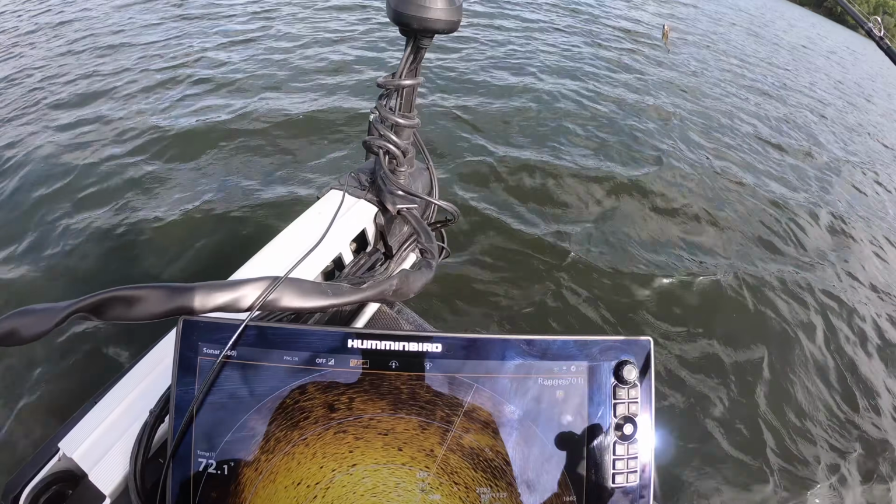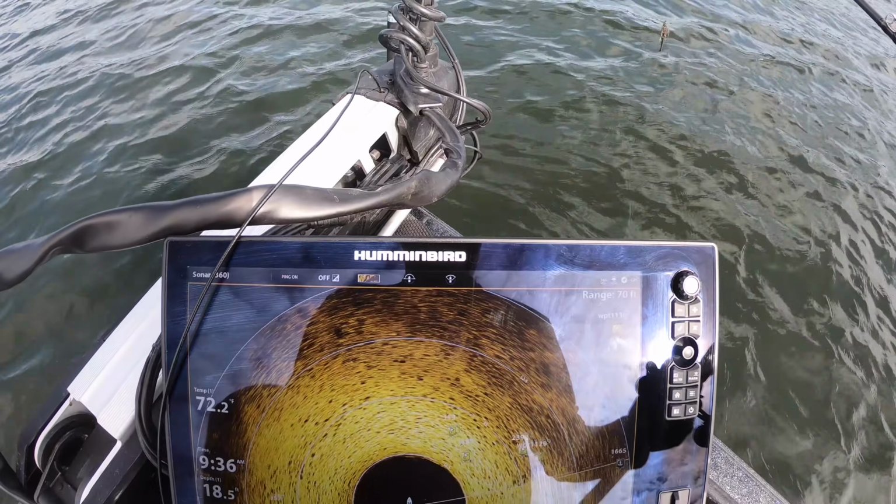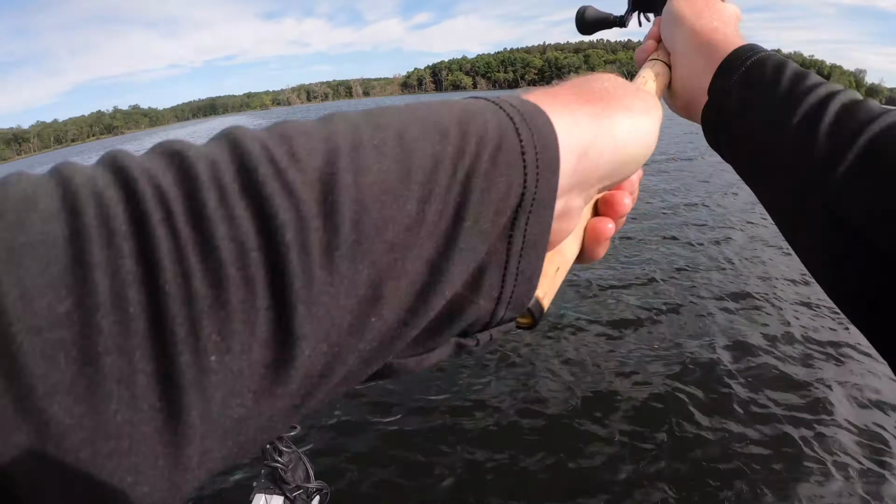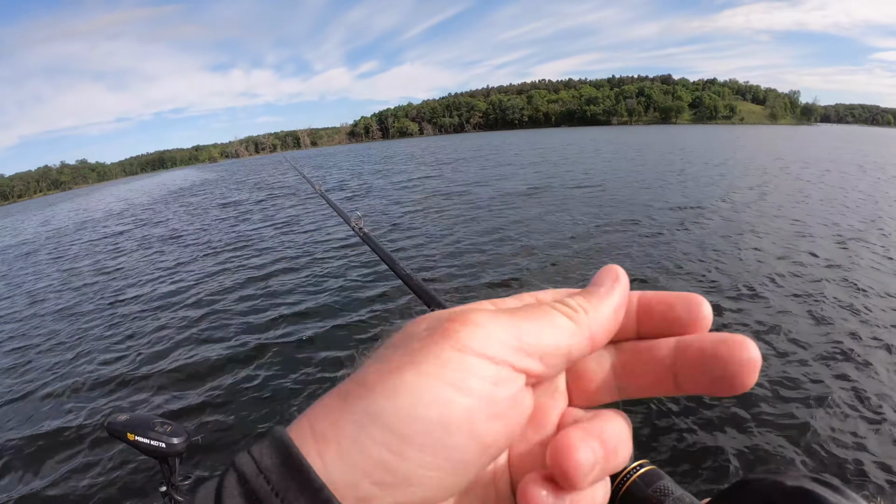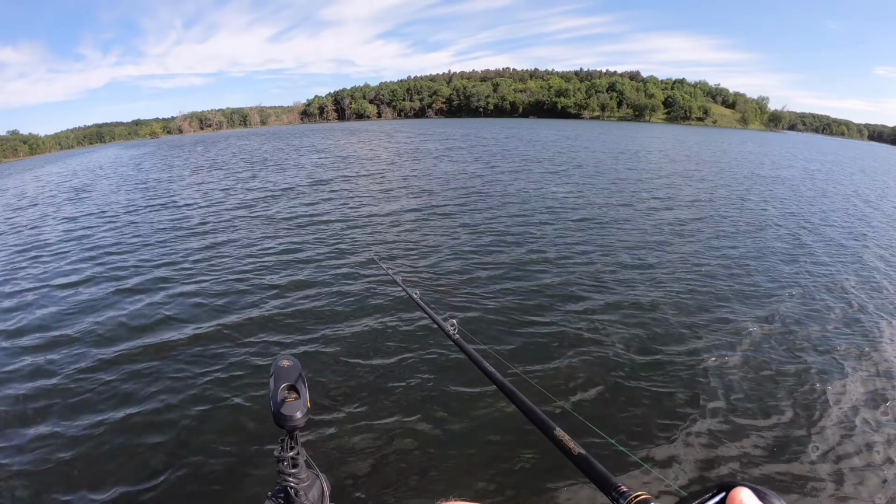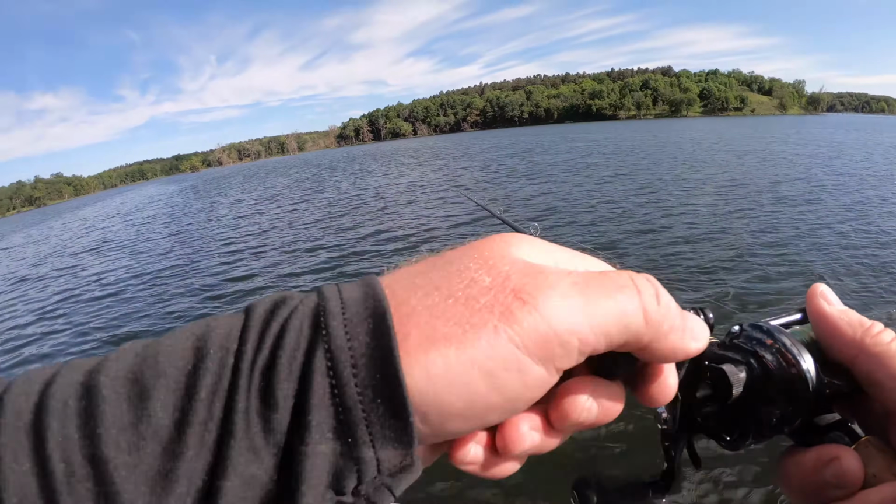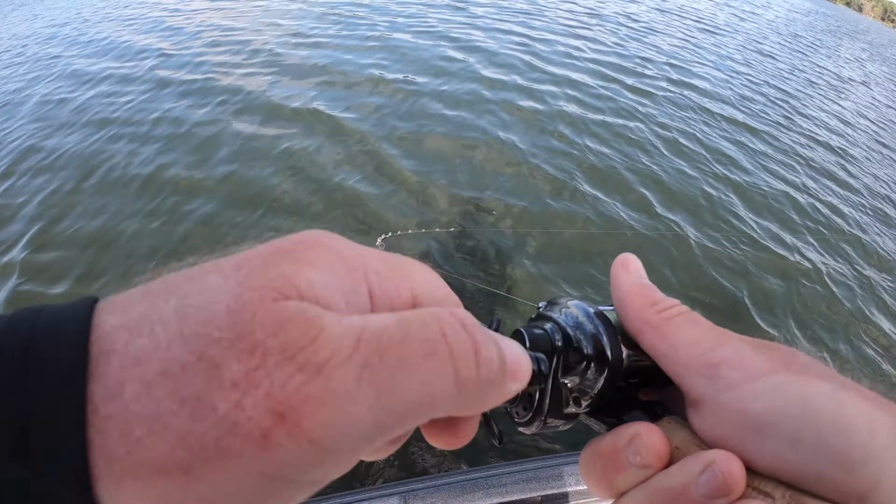Okay, one look again. That weed tuft is over to the right side, about the 2 o'clock position. Oh, that long rod saved me on that hook set.